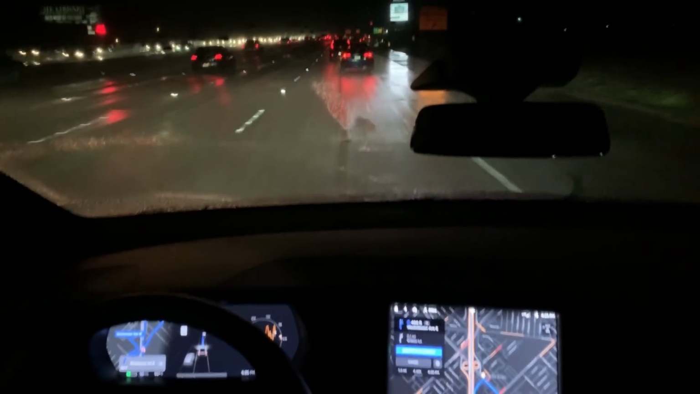Okay, here's our exit. It is blinking. It took the exit. Success! We have made it all the way.